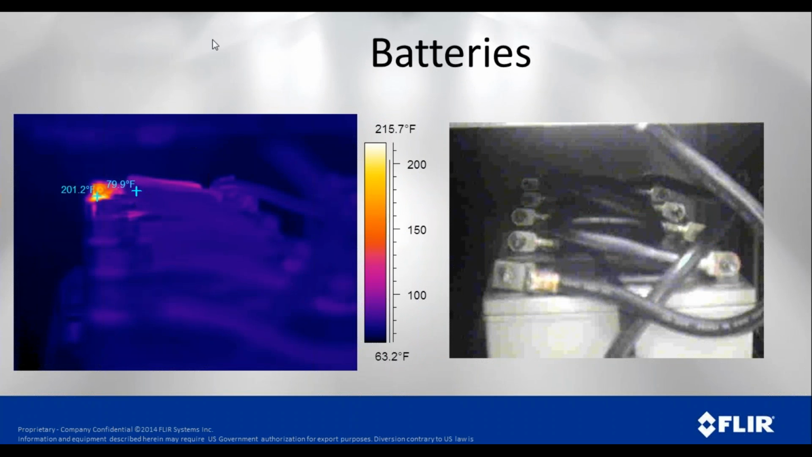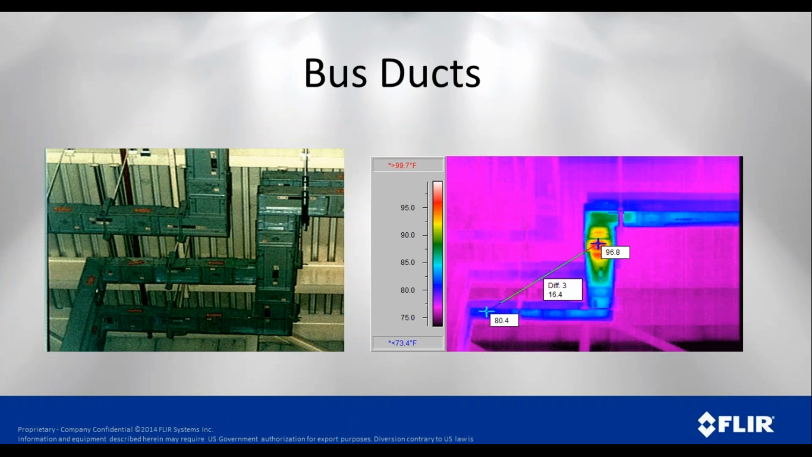Batteries, you think about batteries. A lot of times with batteries, if there's a loose connection, it's going to heat up, and in this case it's pretty hot. We have 201 degrees where that connection is maybe not quite tight enough, whereas on the other parts of the battery it's only around 80 degrees. So that's a pretty significant rise in temperature.